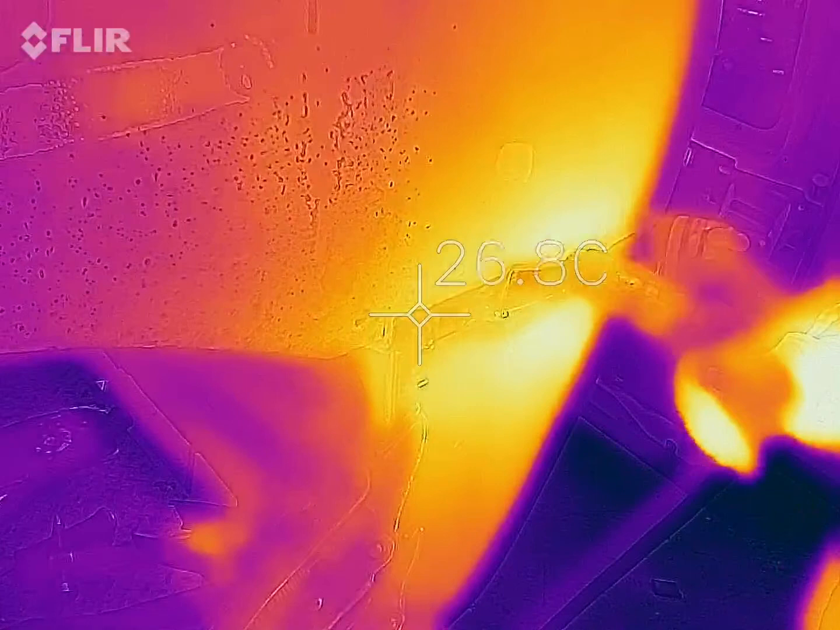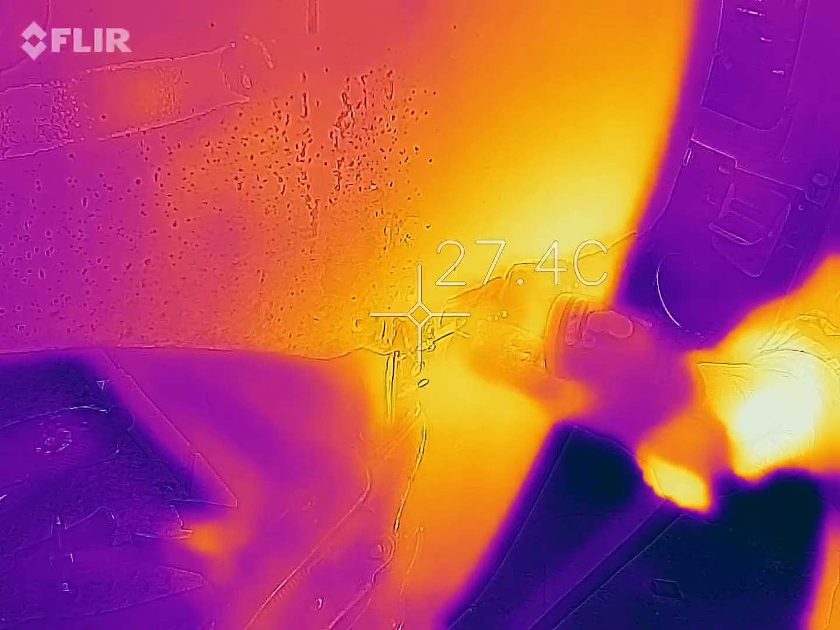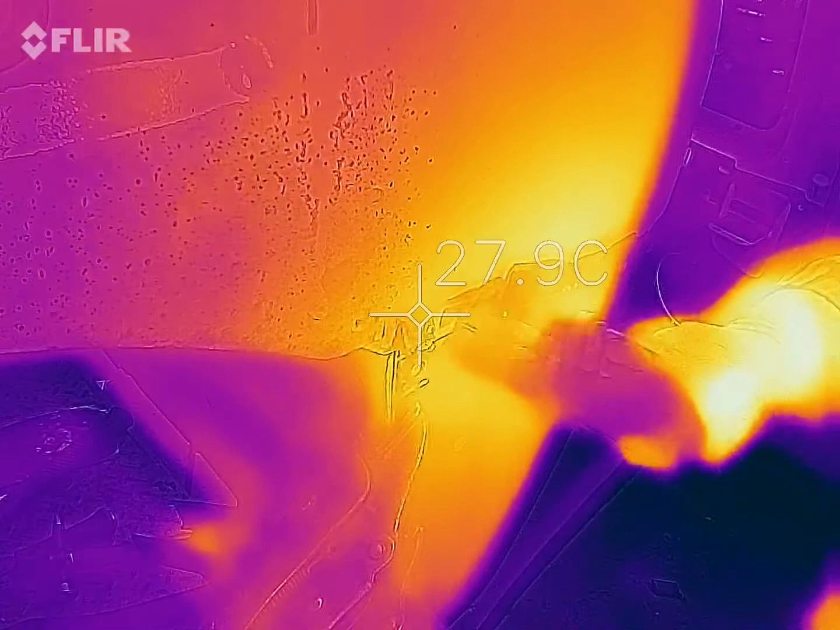Okay, right around here. That's right on the corner. Okay, well, I'll weld right here. We'll see how hot it gets.